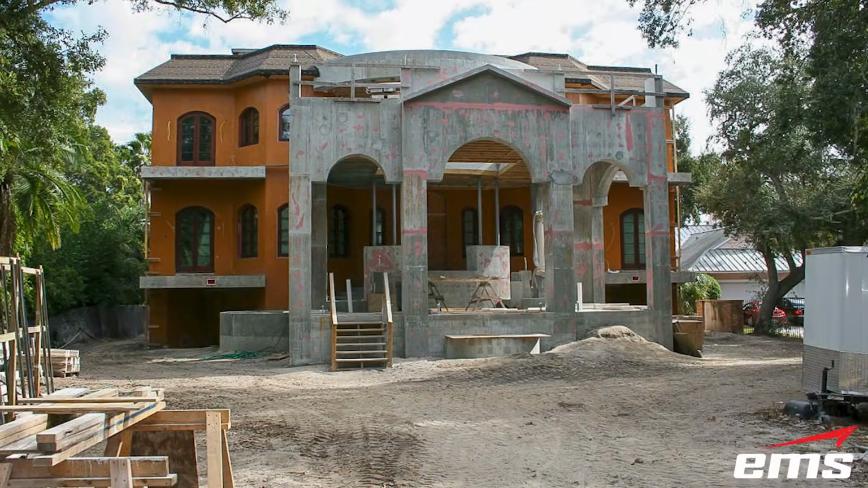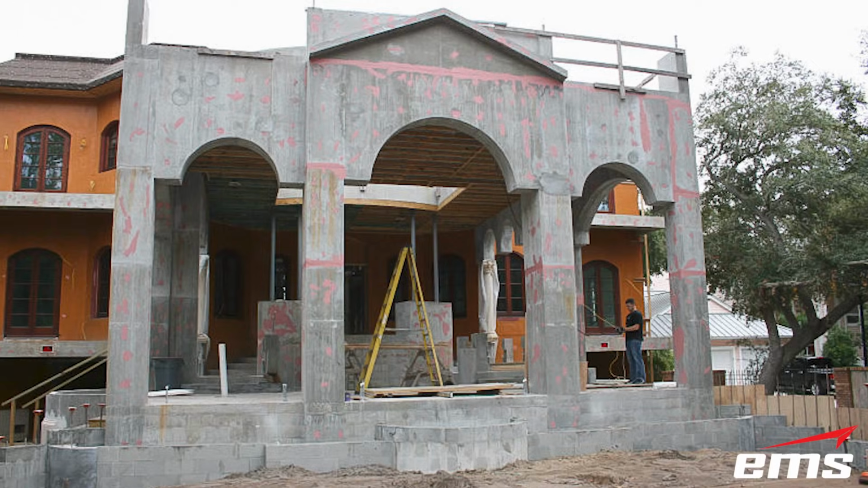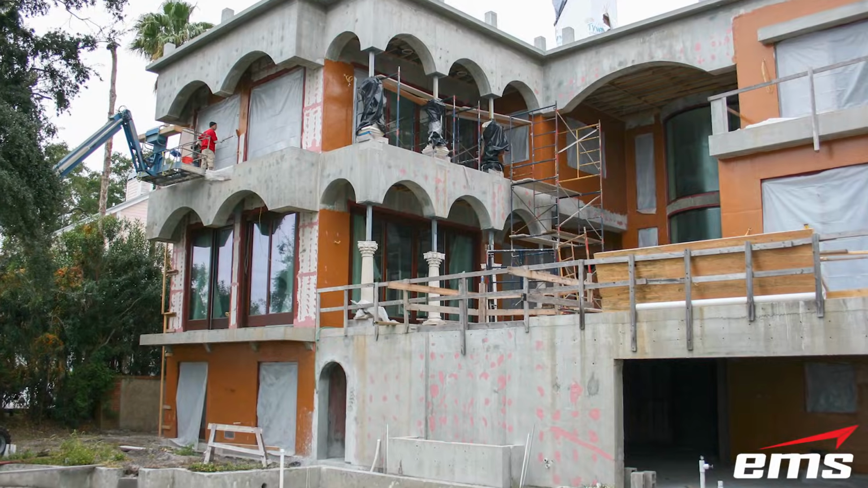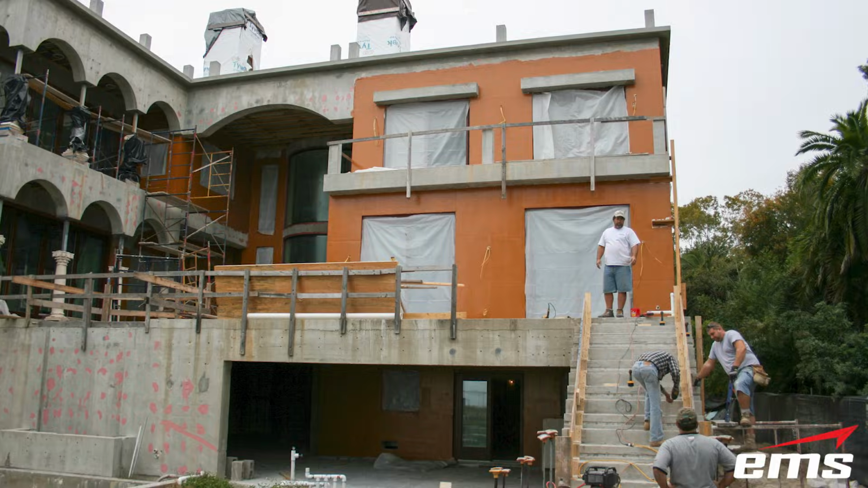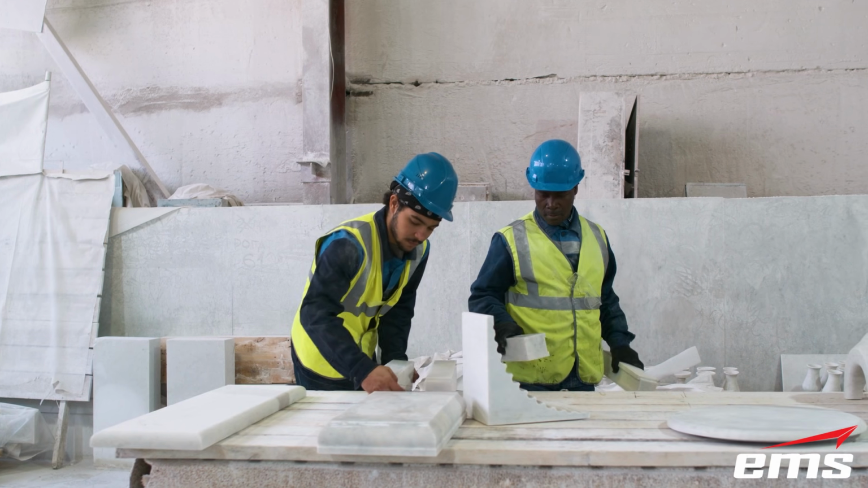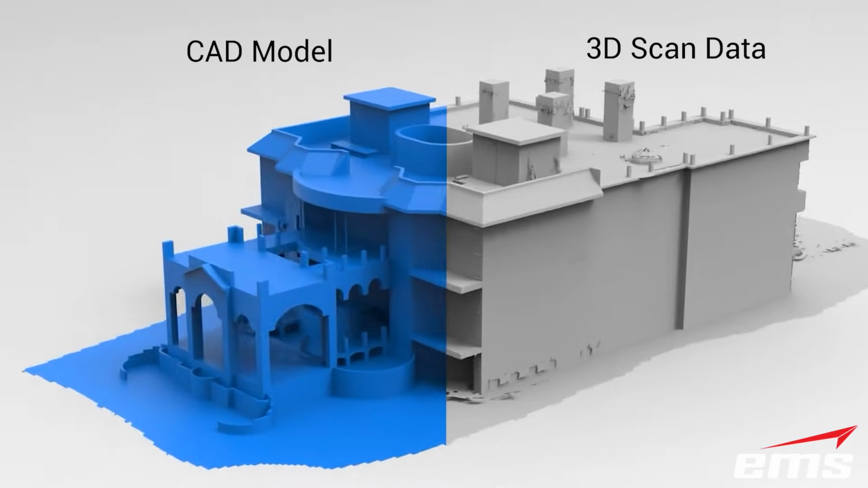A builder of high-end custom homes contacted EMS to 3D scan a large residence under construction. The homeowner planned to have all the exterior stonework prefabricated overseas and shipped to the US for installation. By prefabricating the stone, the builder could save significant time and reduce costs for the client.